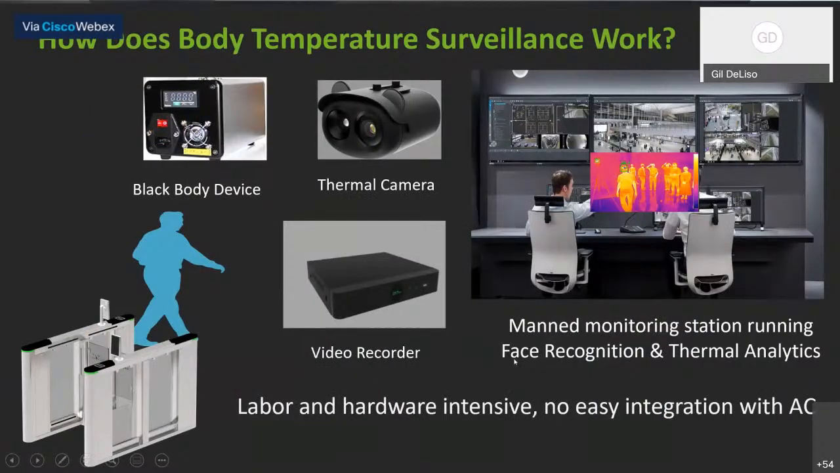So as has been discussed, there's body temperature surveillance. You've got black body devices, thermal cameras, video recorder, and potentially tying up manpower watching software that's running the facial recognition or thermal analytic applications. Typically, large groups of people, either already inside the facility, or entering or coming close to the entry point. So that's labor intensive, it's hardware intensive, and there's not really any direct integration with access control.